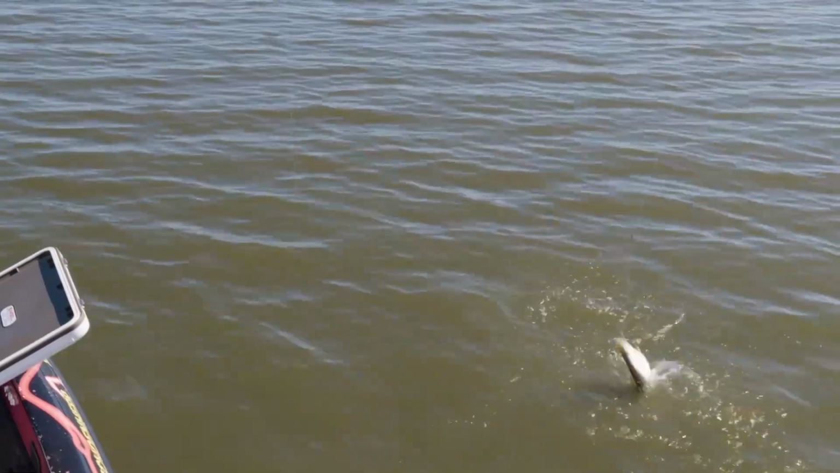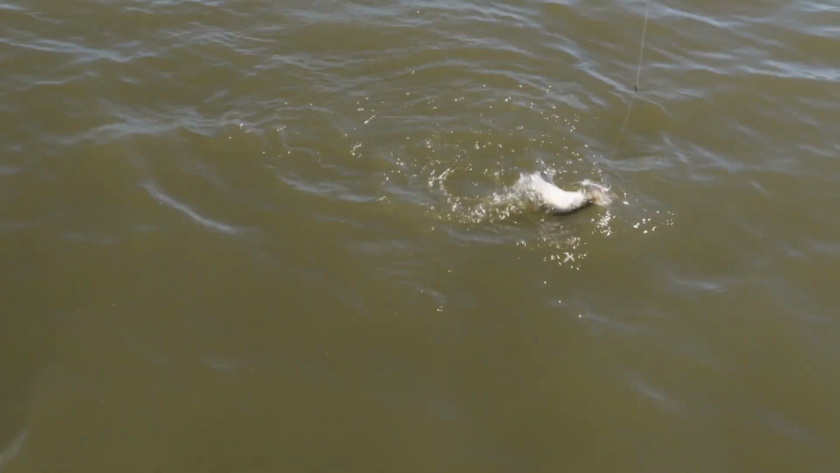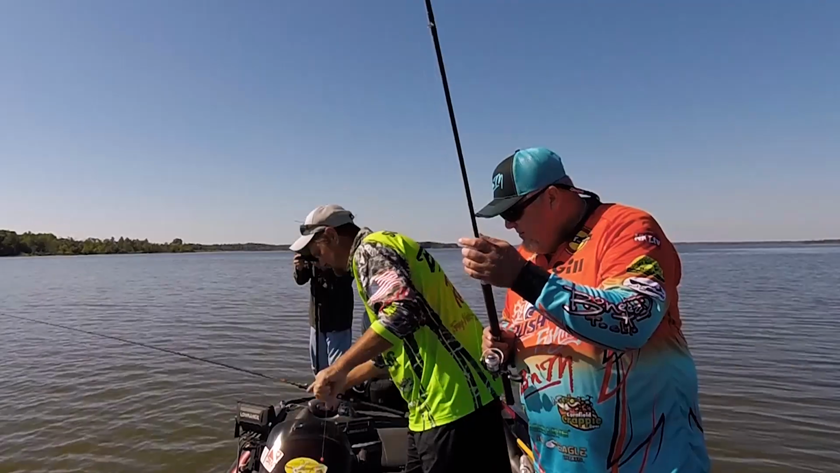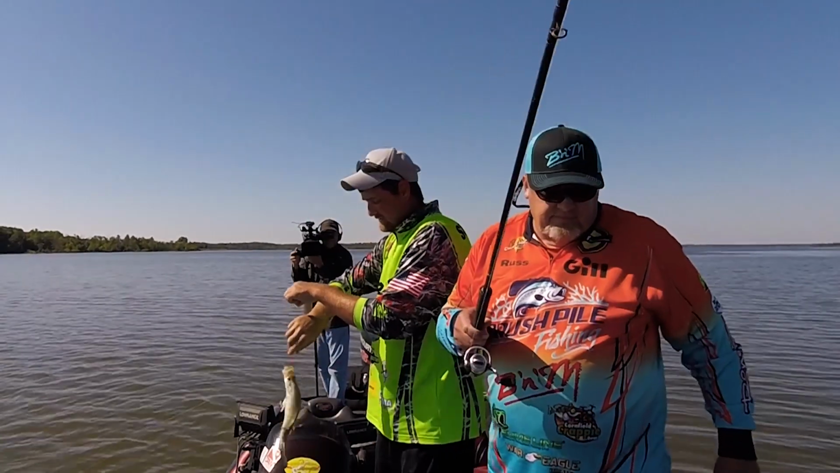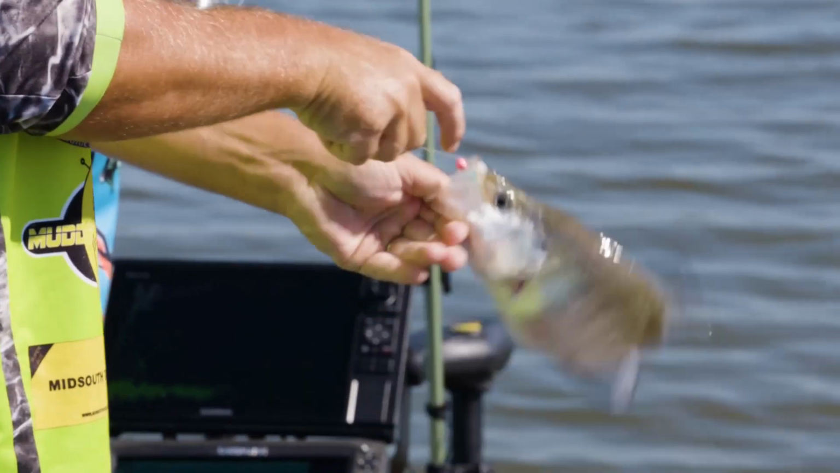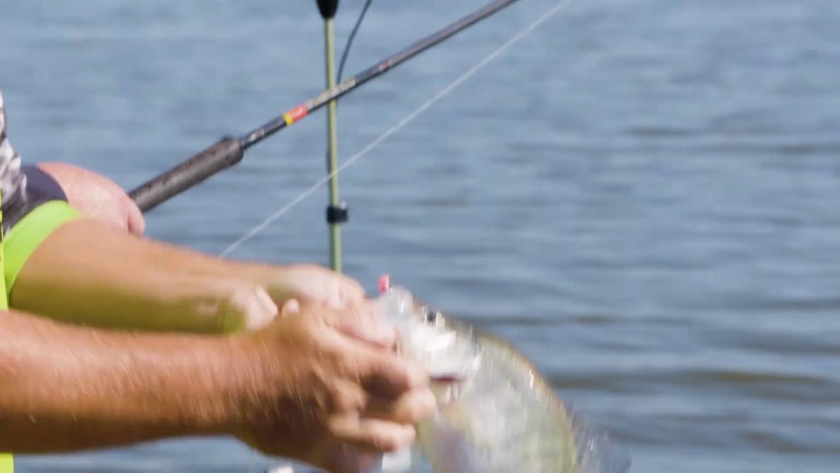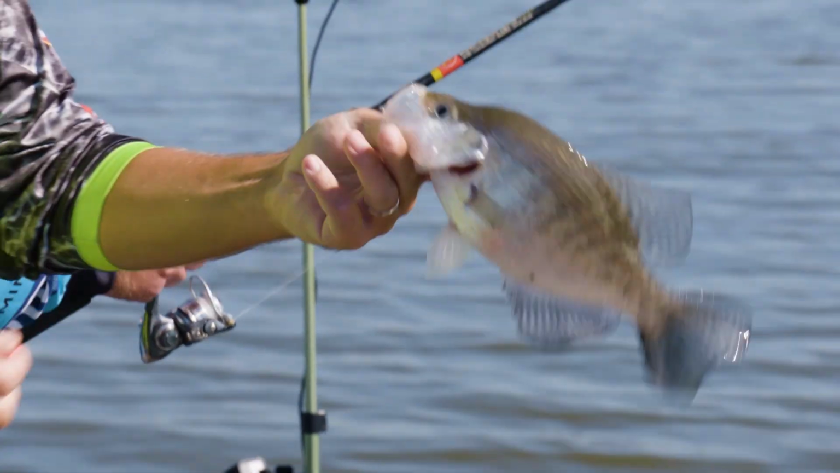There we go. Good one? Pretty good. Oh yeah. See the size, see how much fatter they are in the shallower water? It seems like these shallower fish are really eating a little bit better.